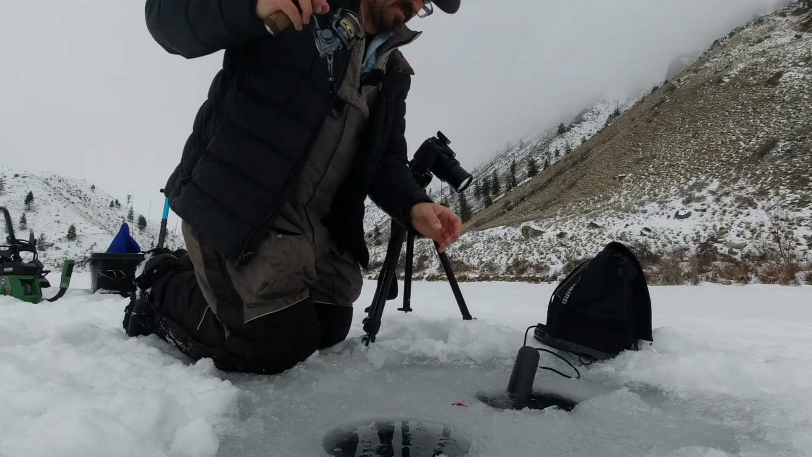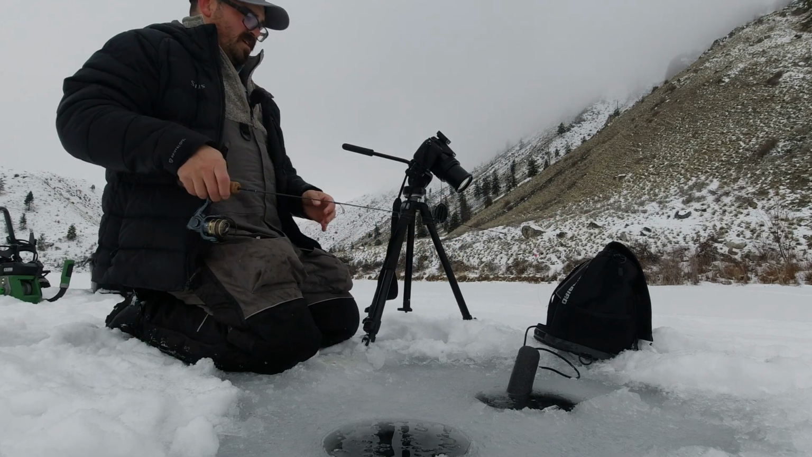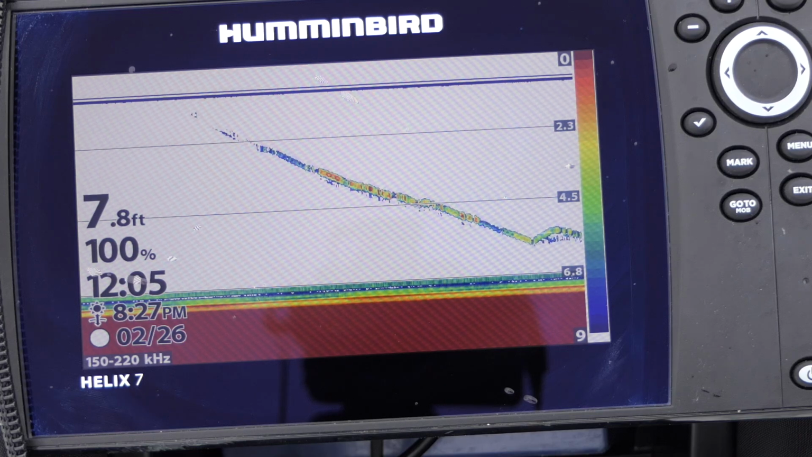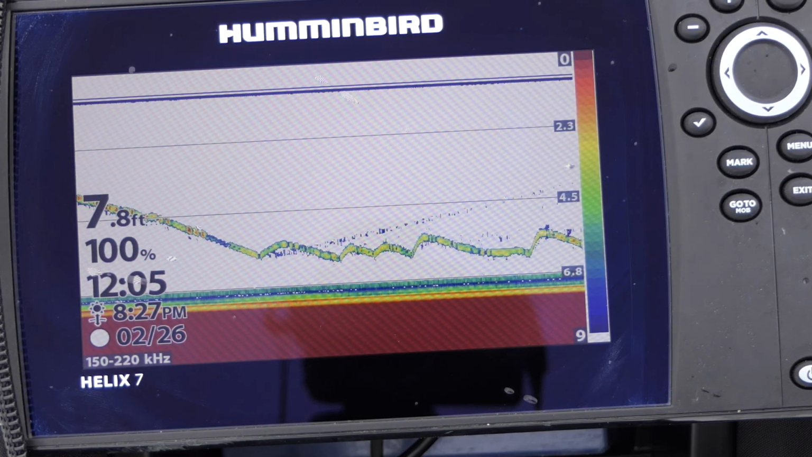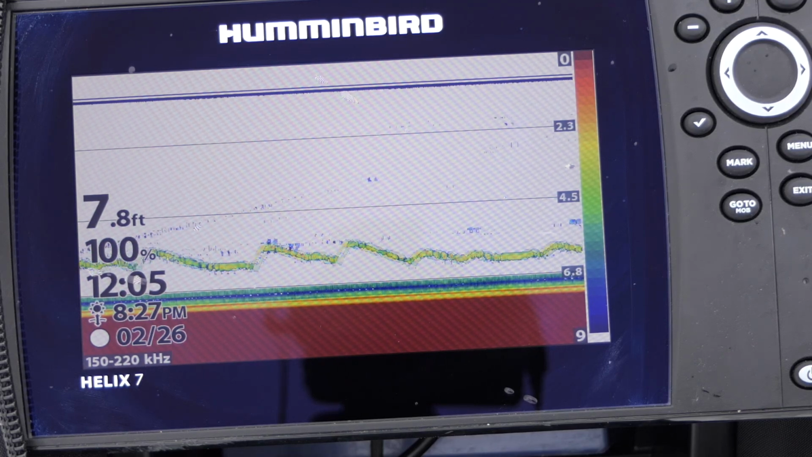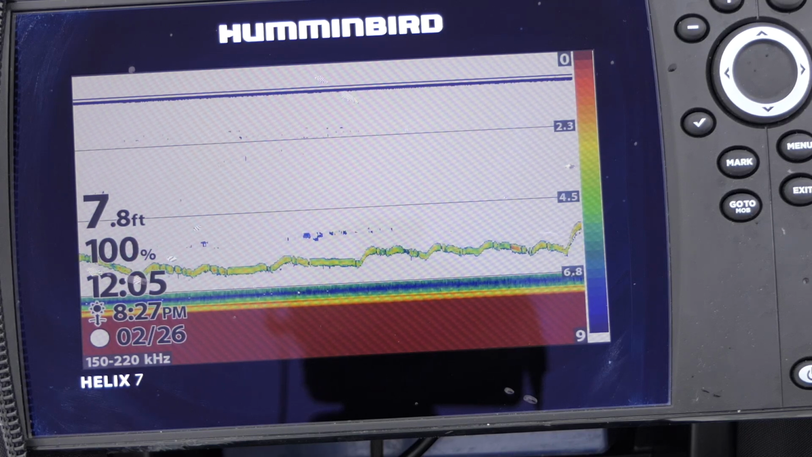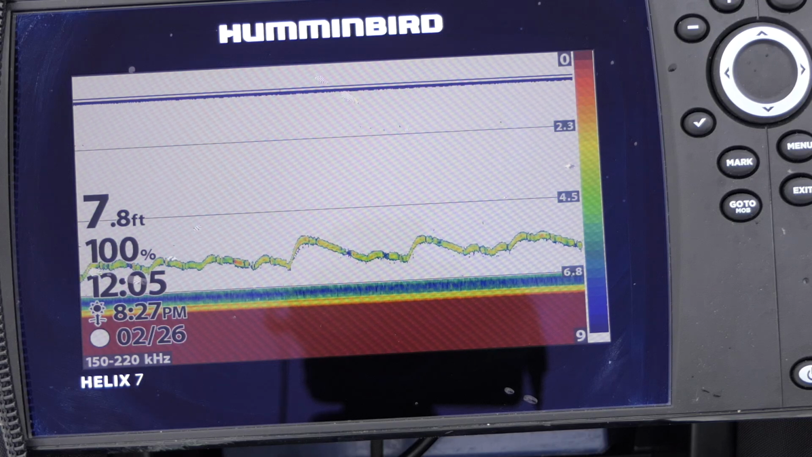So there are several things that will affect the intensity of the return signal. And here we're judging intensity by color, right? So those softer yellows, greens, and blues are a soft return, and that red is a hard return. Obviously, the fish's proximity to the transducer, so when it's on the edge of the transducer cone, it's a lighter color, and as it moves underneath it directly, it turns bright red.